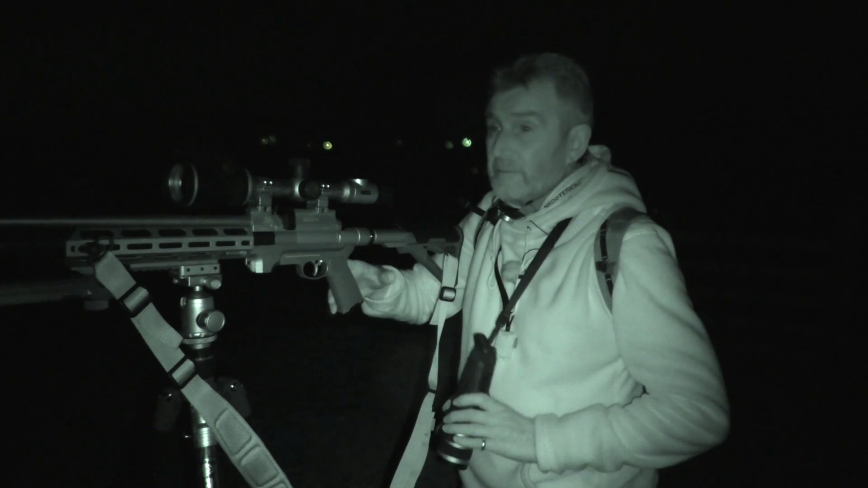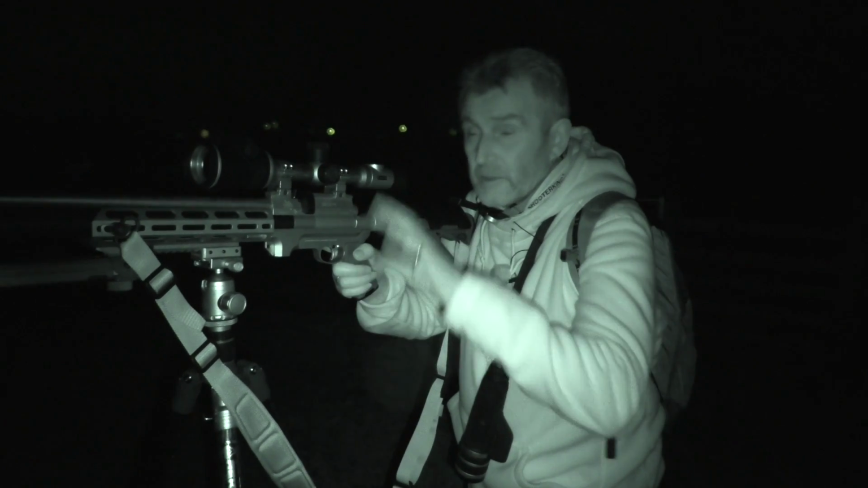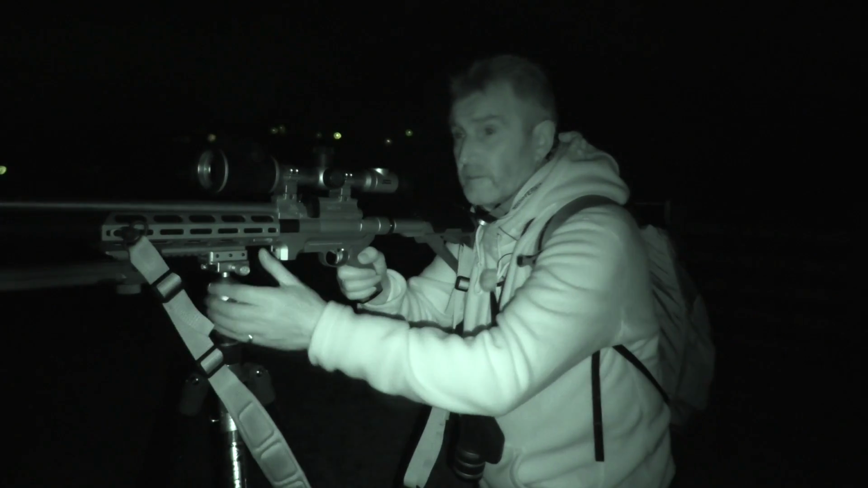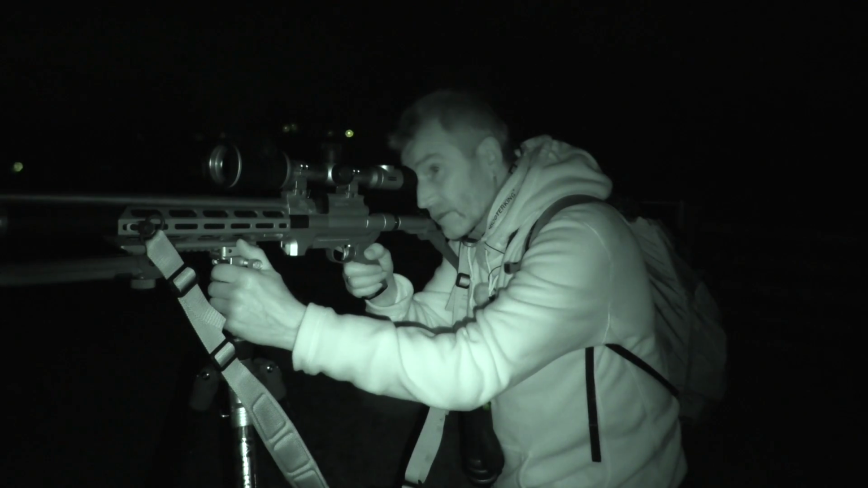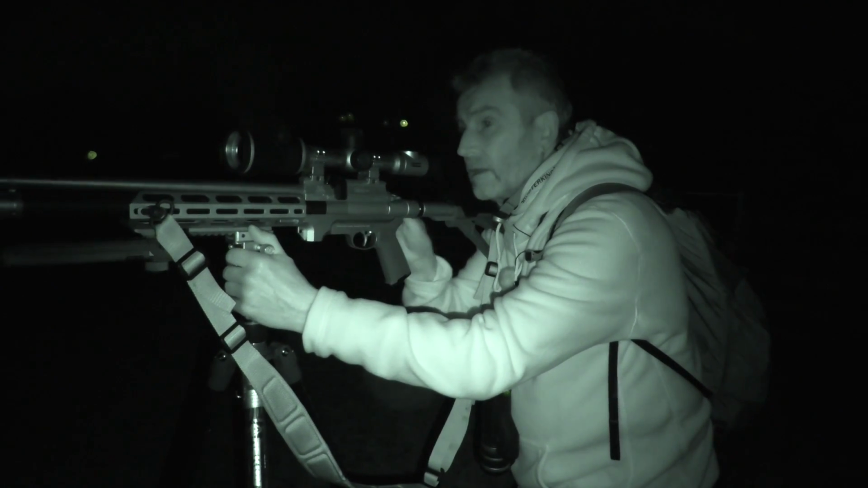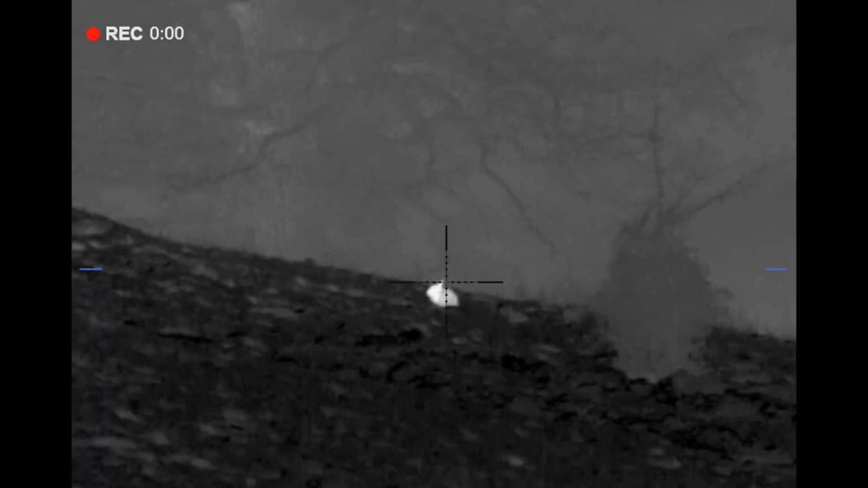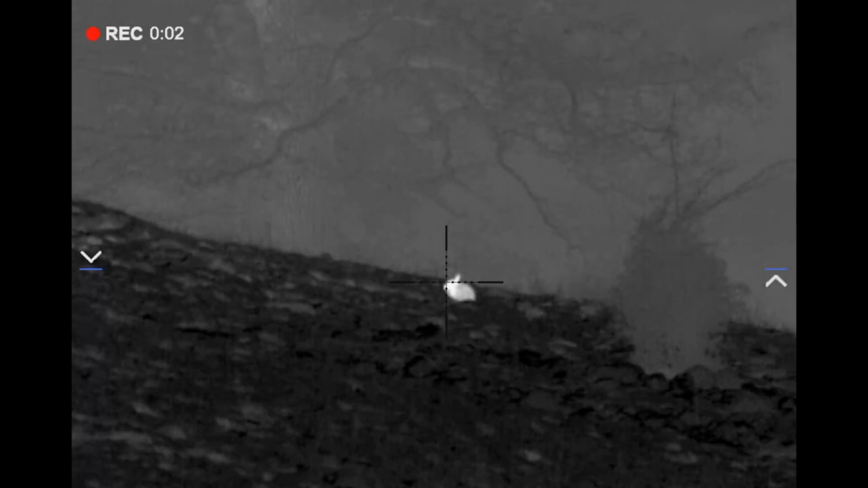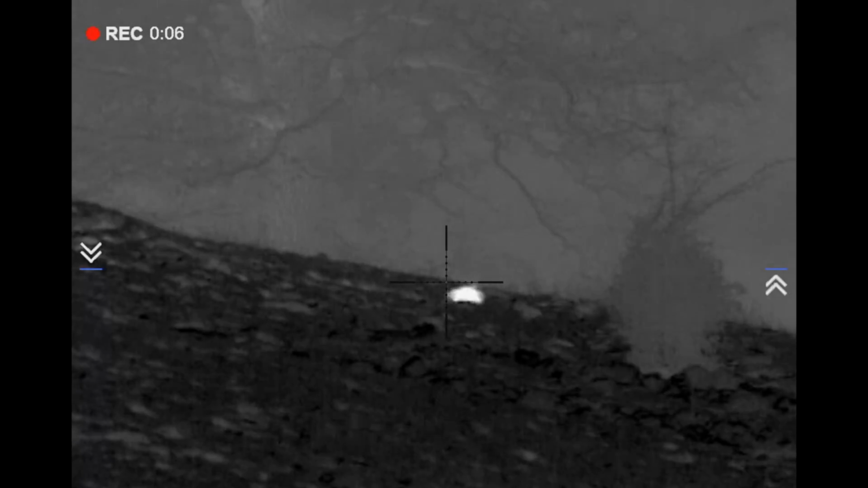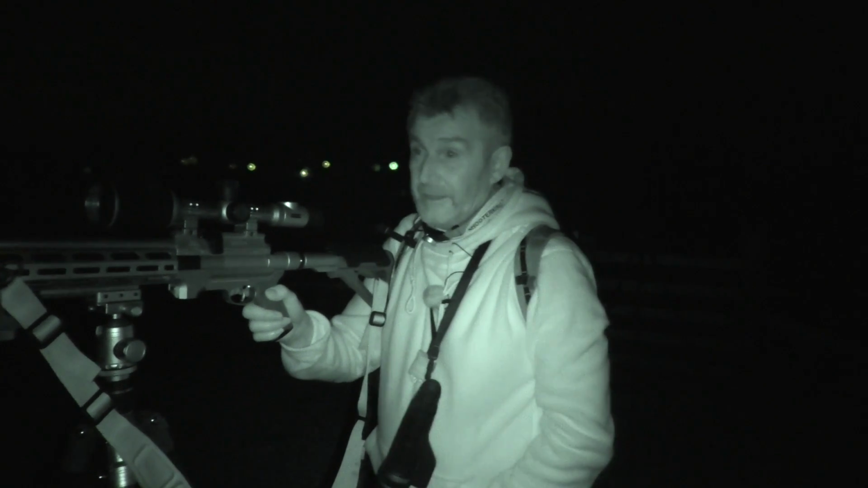Right, here again, 10-15 minutes this time. Rabbit's come over the top. It's been hanging around the back of that bush. It's now come out. It's presenting me with a lovely shot on it. Another one down.